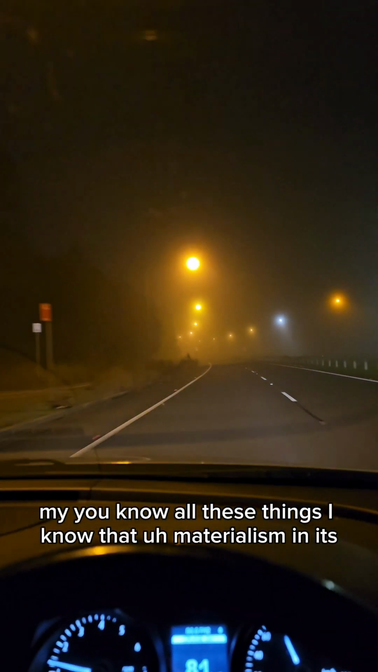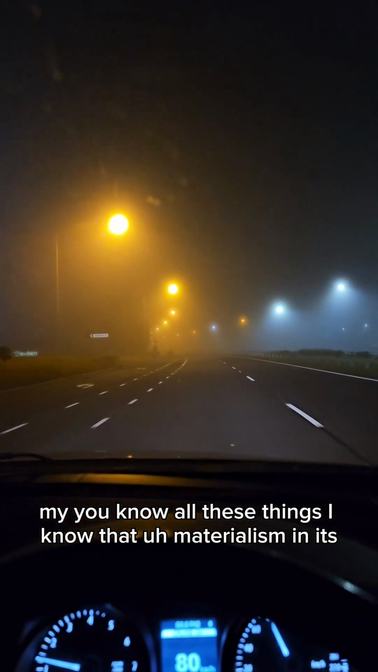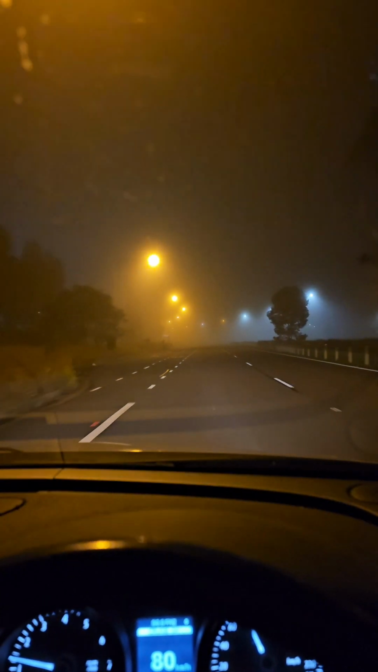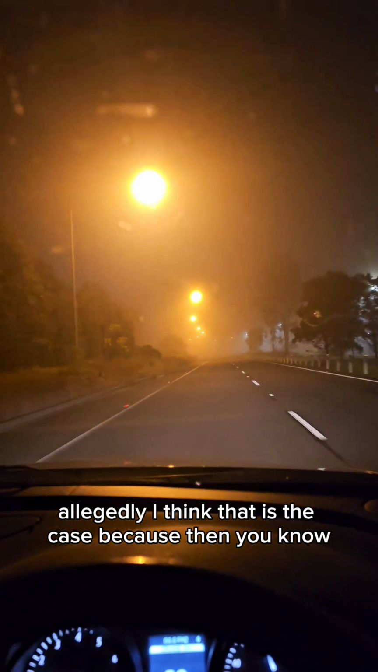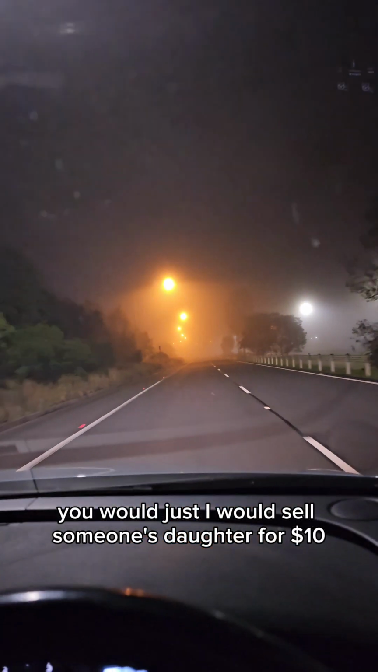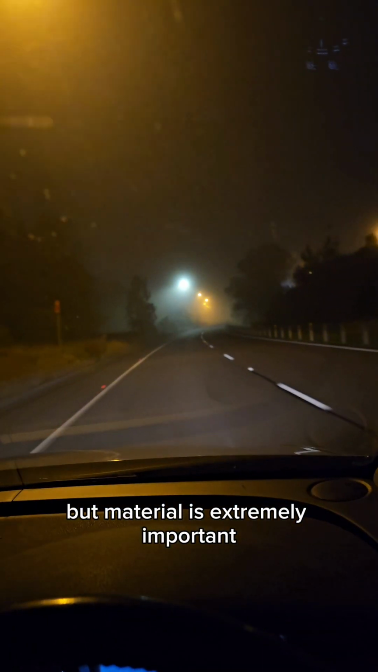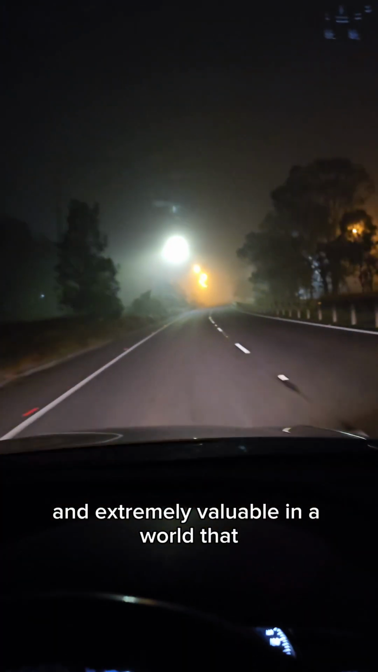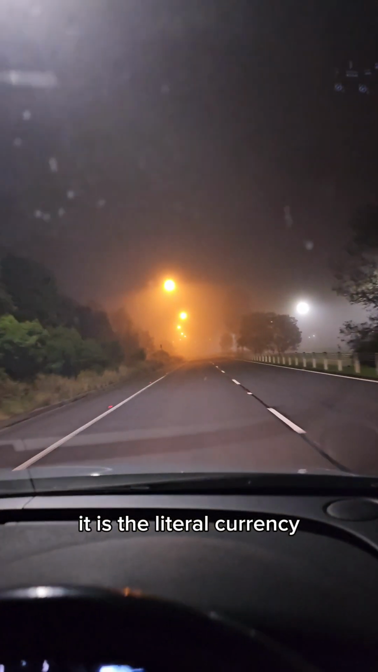I know that materialism in its naked form is bad. Allegedly, I think that is the case because then I would sell someone's daughter for $10. So I know that's not great, but material is extremely important and extremely valuable in a world where it is the literal currency.